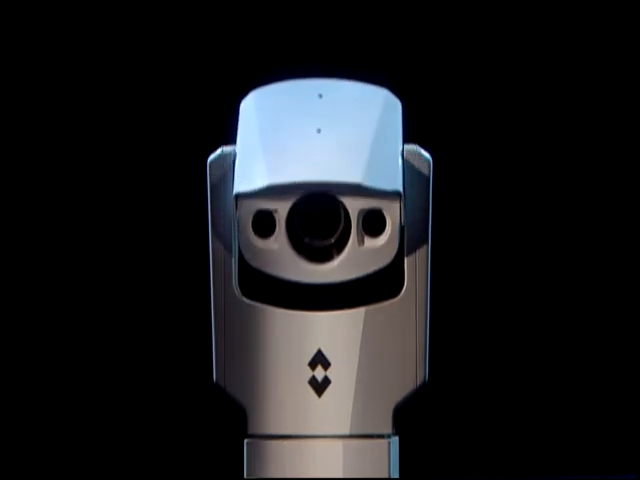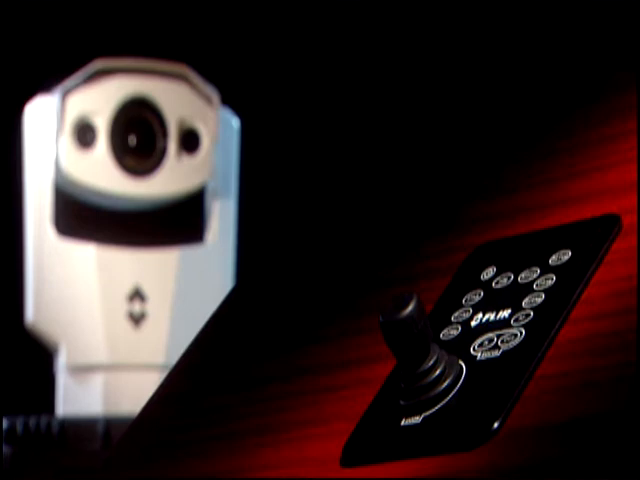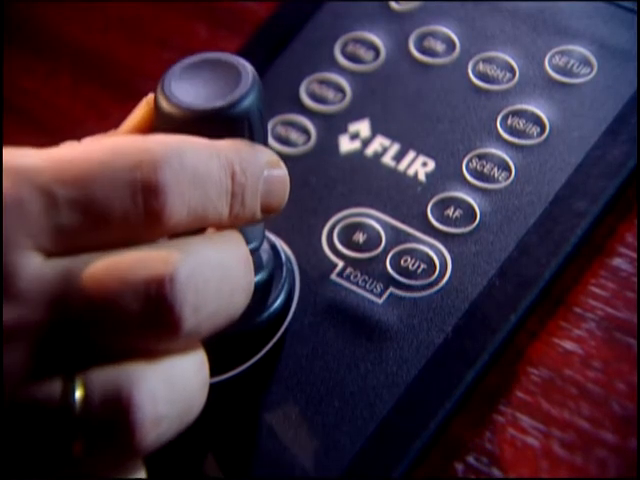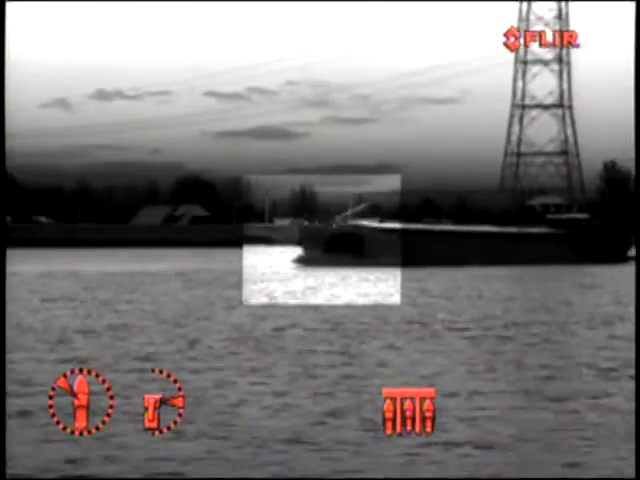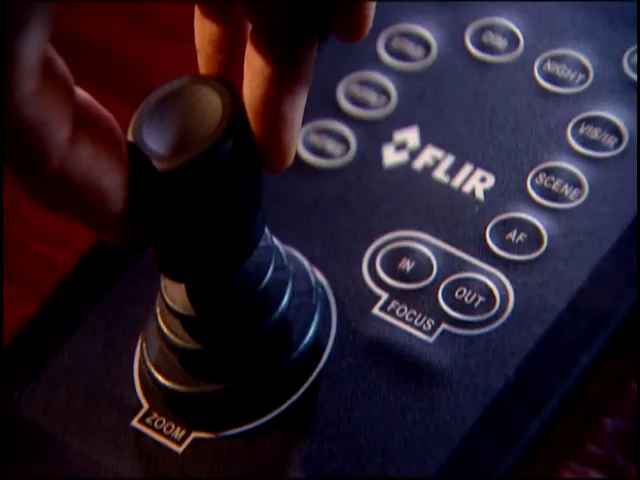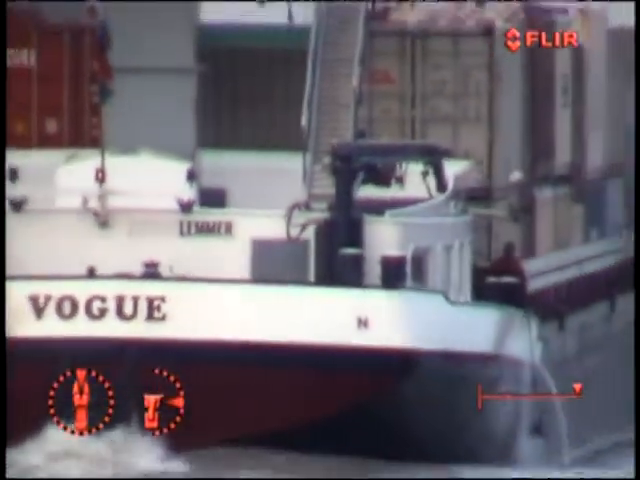The Flir Systems Voyager is extremely easy to handle. It comes standard with a remote control panel with integrated joystick. The joystick allows the captain to pan-tilt the Voyager in the desired direction. Twist the knob on the joystick to zoom in or out. Thermal and visible light images zoom together so that when the captain changes from one imager to the other, the same field of view is displayed.